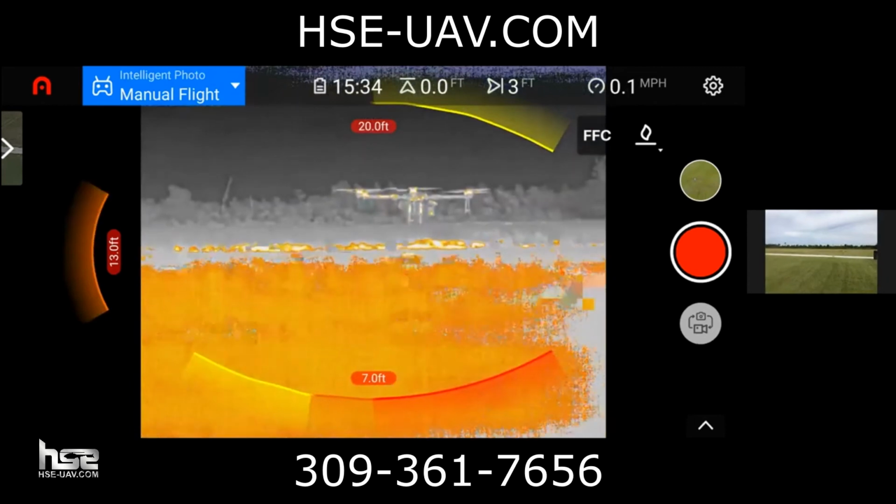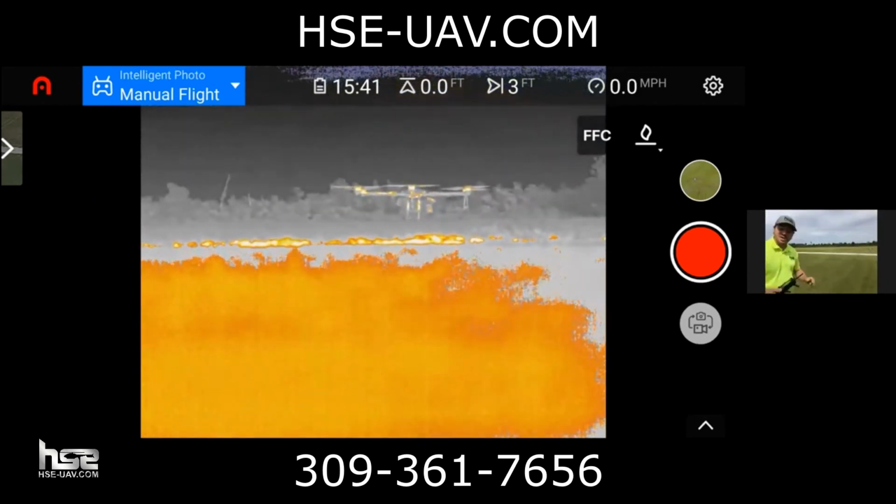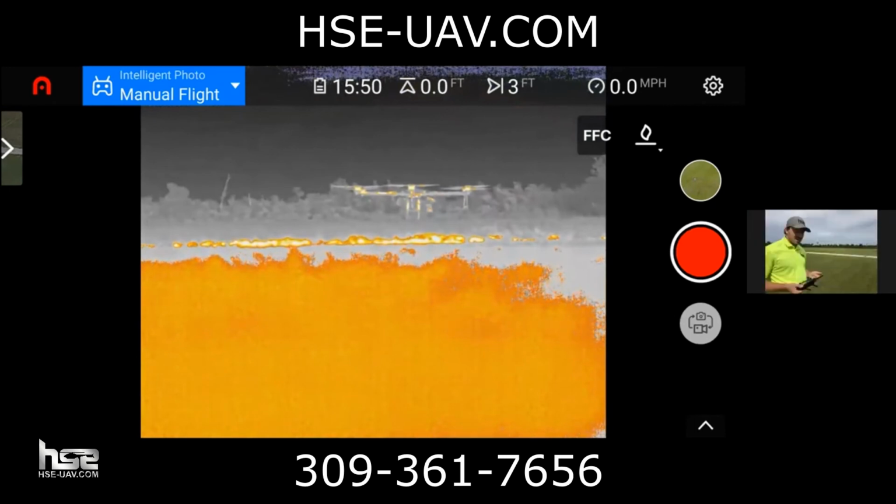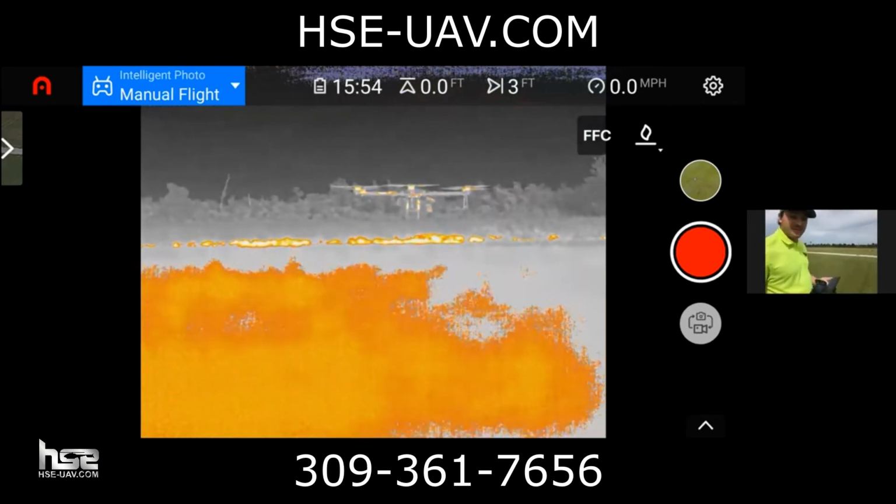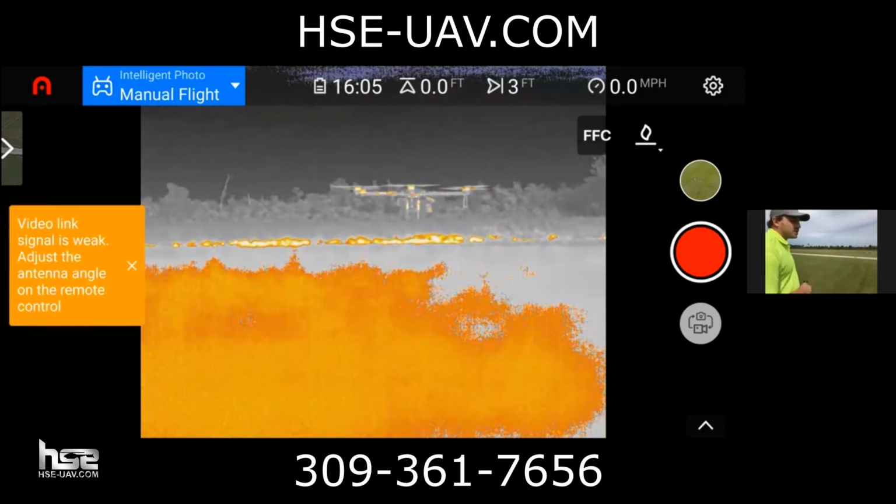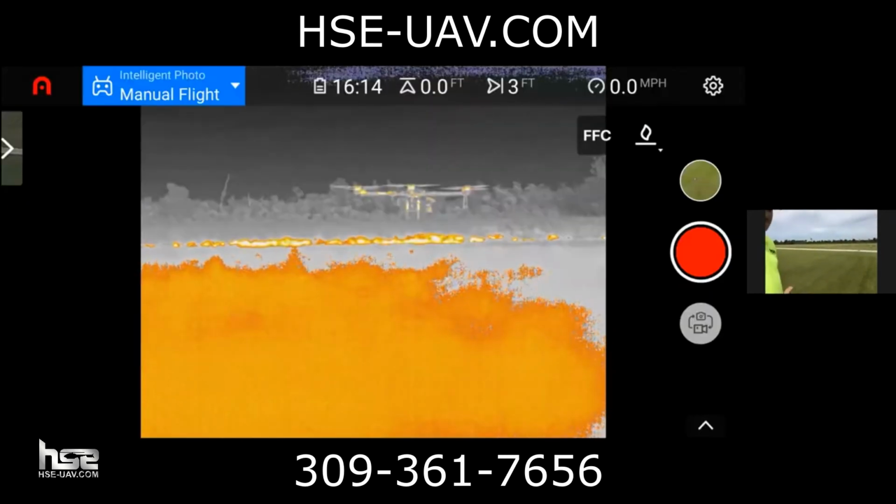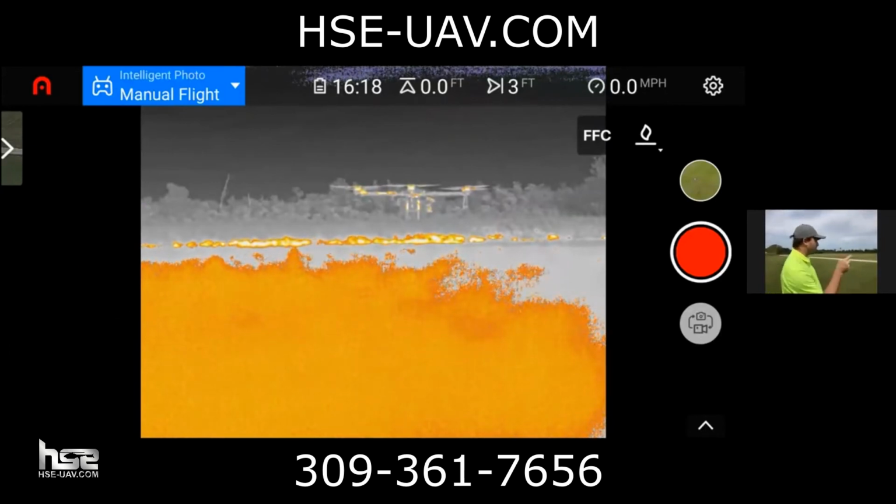Yeah, that's a really good question. So actually you can, and you can actually do that on both these drones. Both these models have the ability to import .kml files. So it allows you to create a mission on a lot of different platforms. I mean, you could even use Google Earth or even Google Maps to do this, and you can actually import both the spraying drone and the EVO.